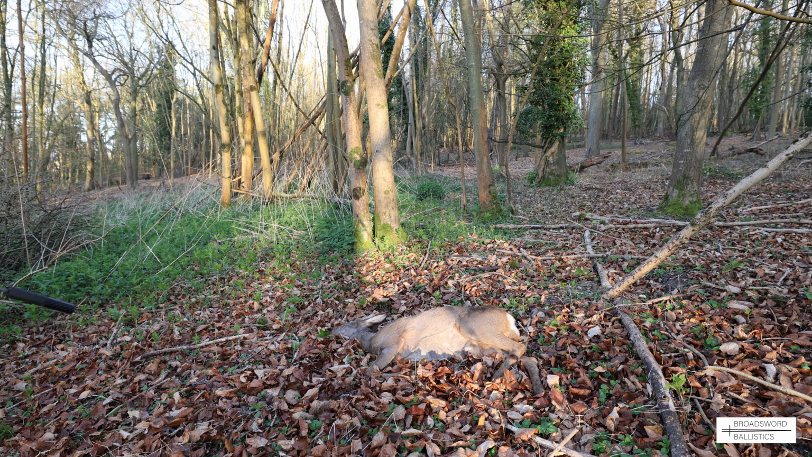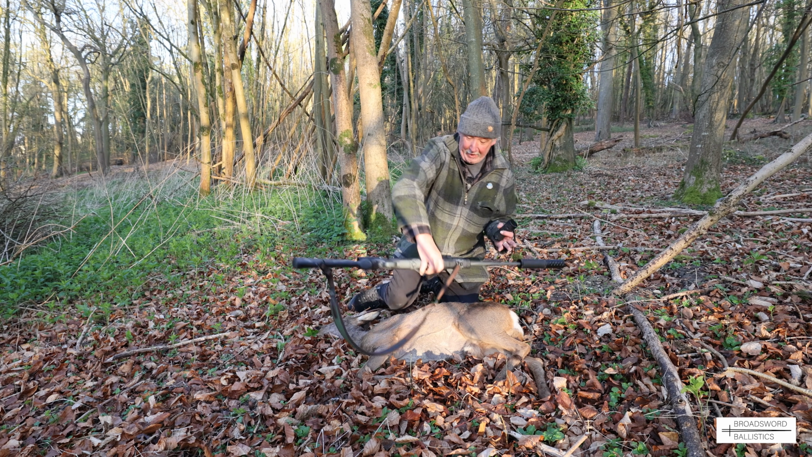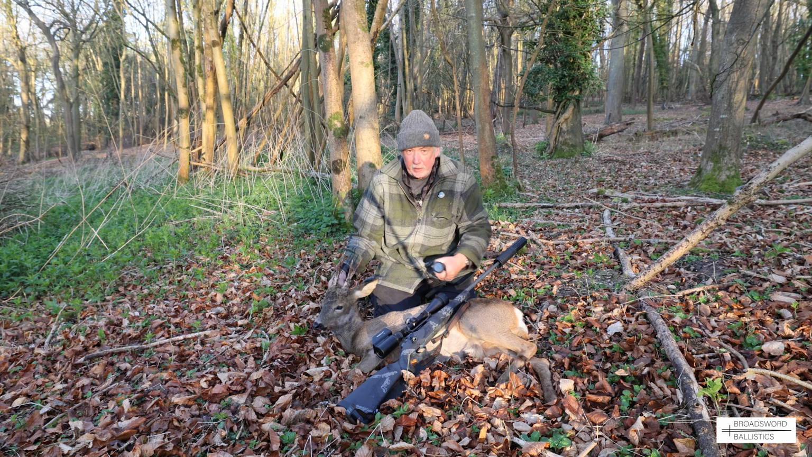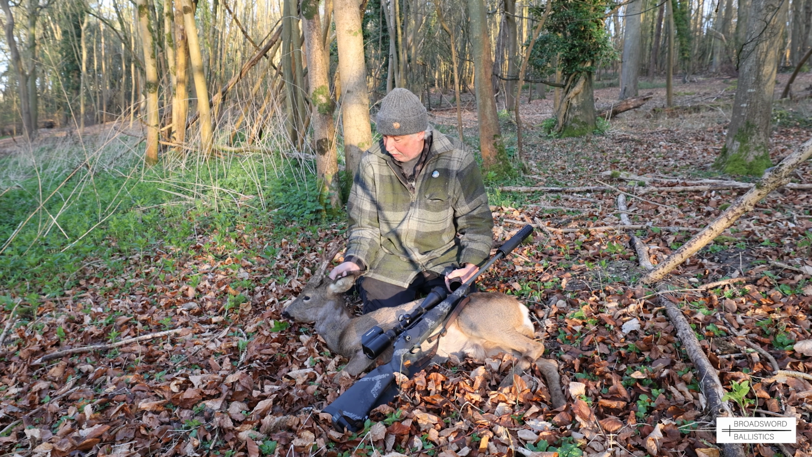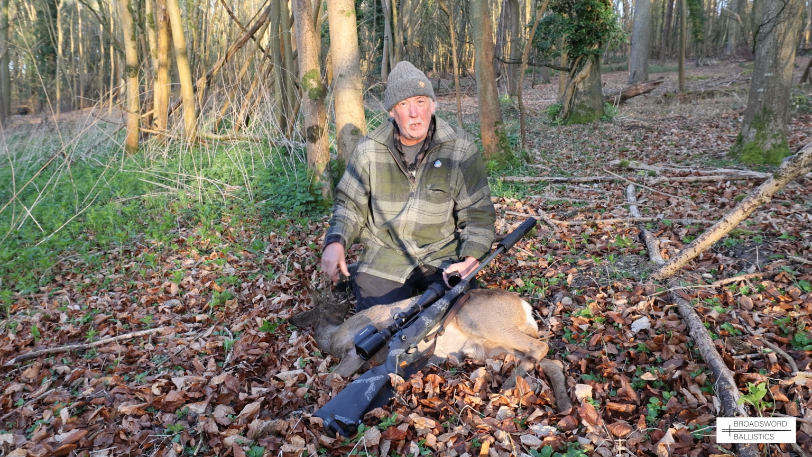Okay, there he is. Great, fantastic. Well, that's a nice morning. Look, it's the sort of youngish buck. It's the first day of the season here in England. Young buck, he's fraying off his velvet, so he's in tatters. Ideal to take out early in the season, part of the roe buck cull.